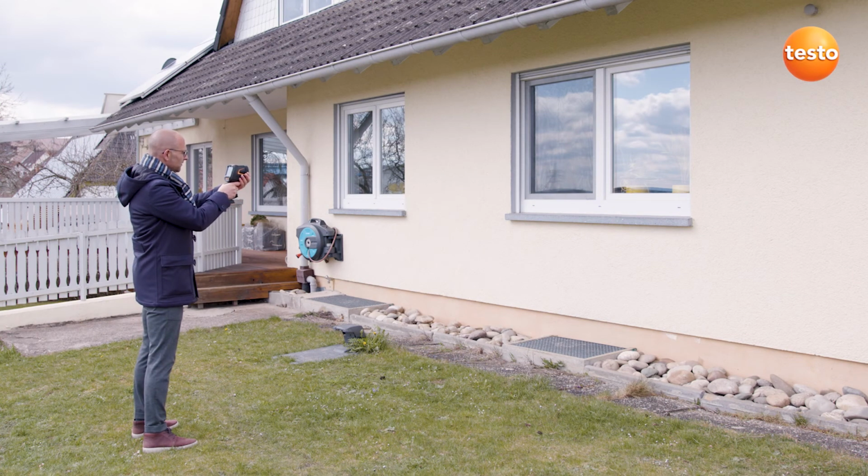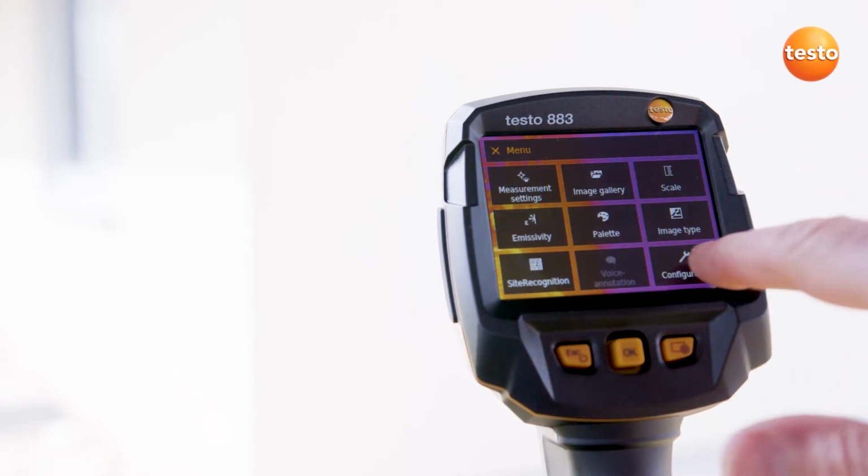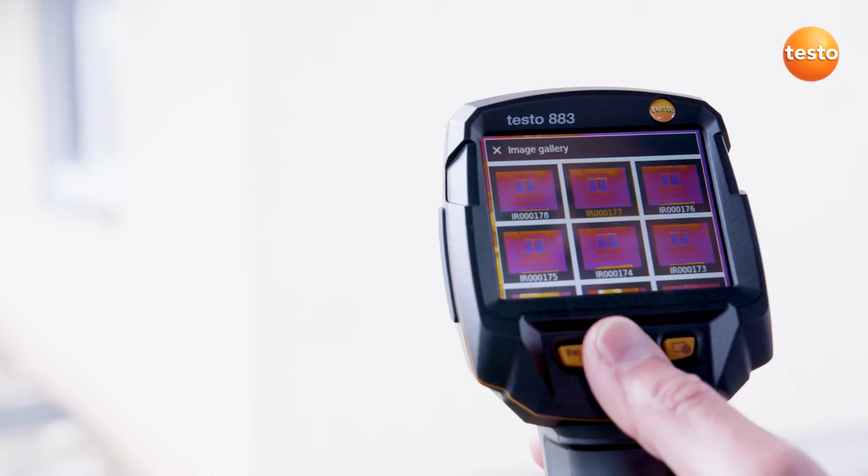Depending on your preference, the Testo 883 can be operated either via the touch display or with the joystick. This is how it works by touch and here by joystick. Both are equally intuitive, and you'll certainly find out quickly which way you prefer. Let's start with the thermography.